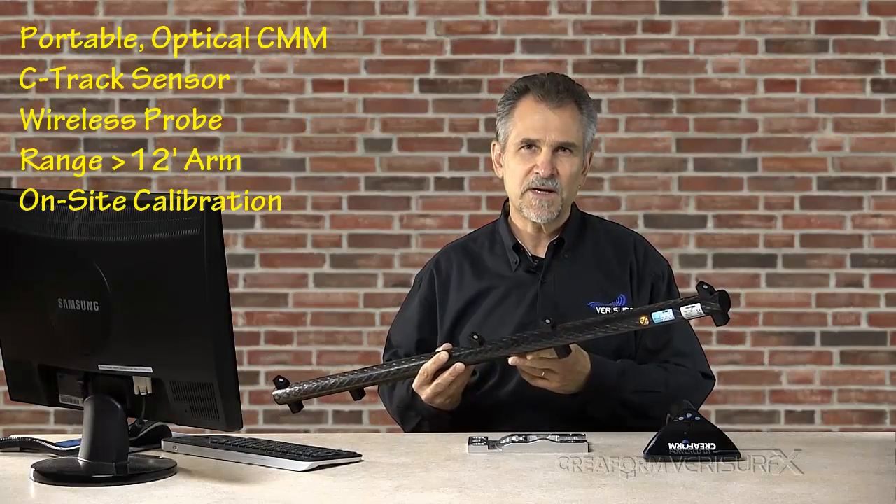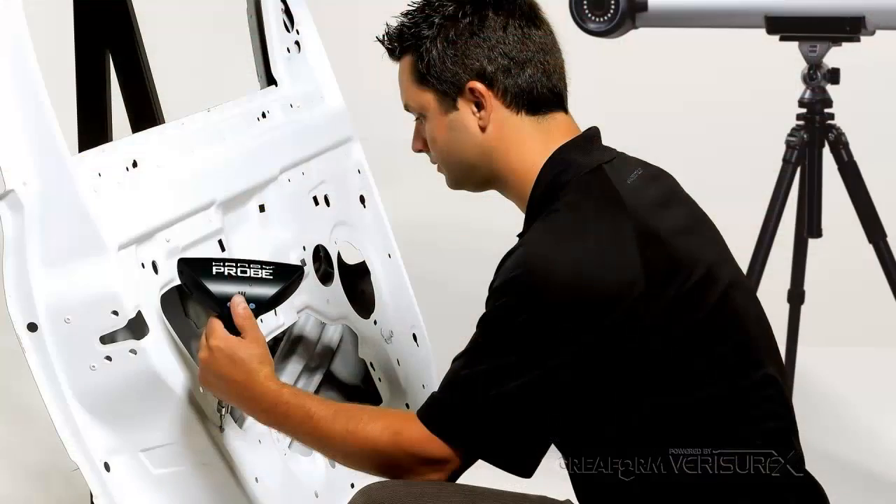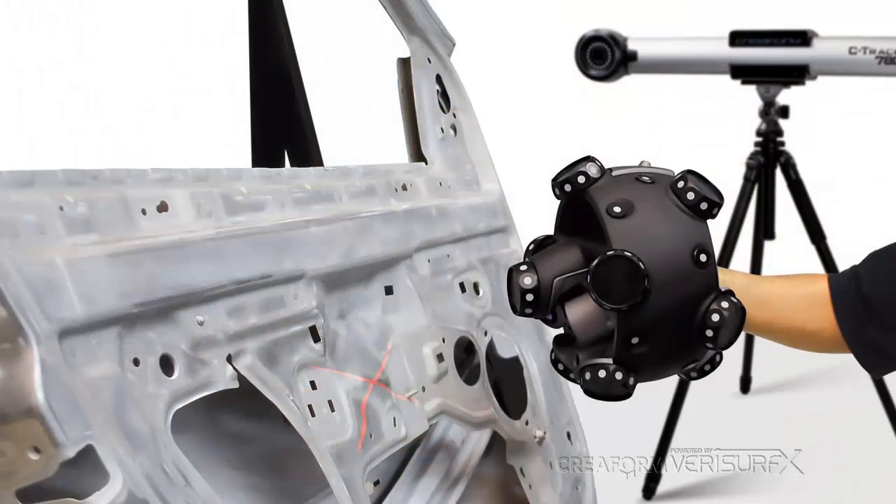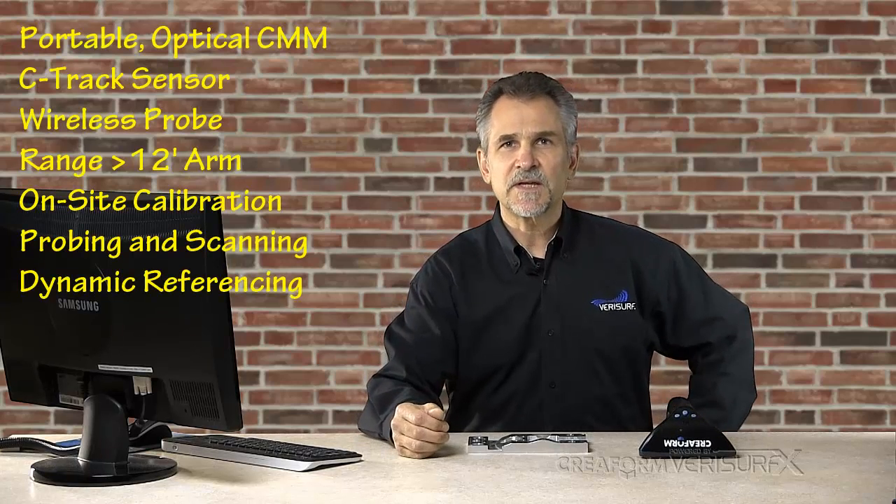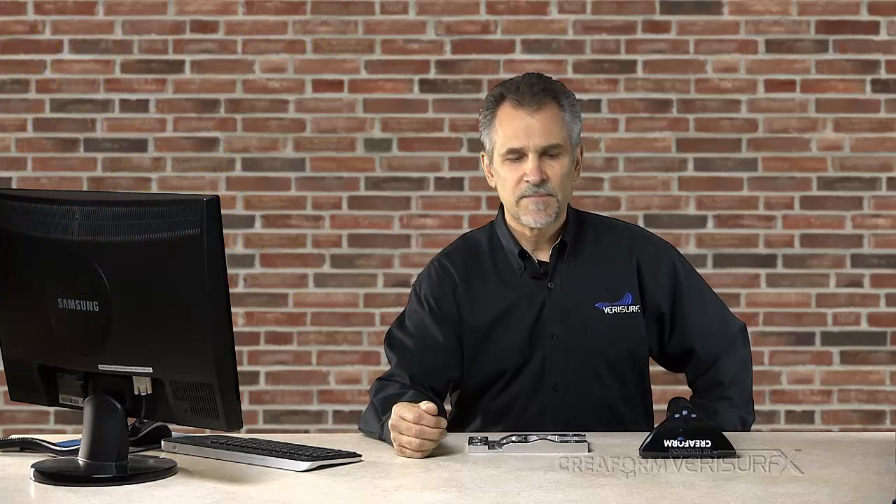Self-calibration can be performed on-site using a certified artifact for optimal accuracy. The C-track supports probing with the HandyPROBE as well as scanning with the optional MetraScan. Finally, dynamic referencing compensates for part movement to help maintain accuracy in a shop environment. We'll see an example of that later.